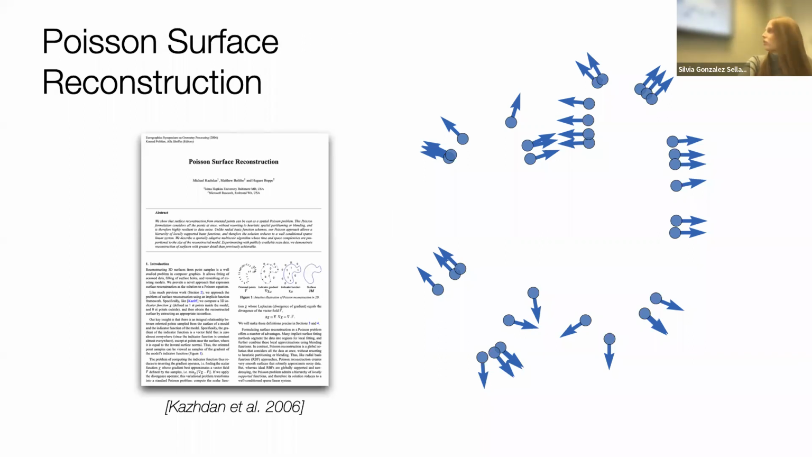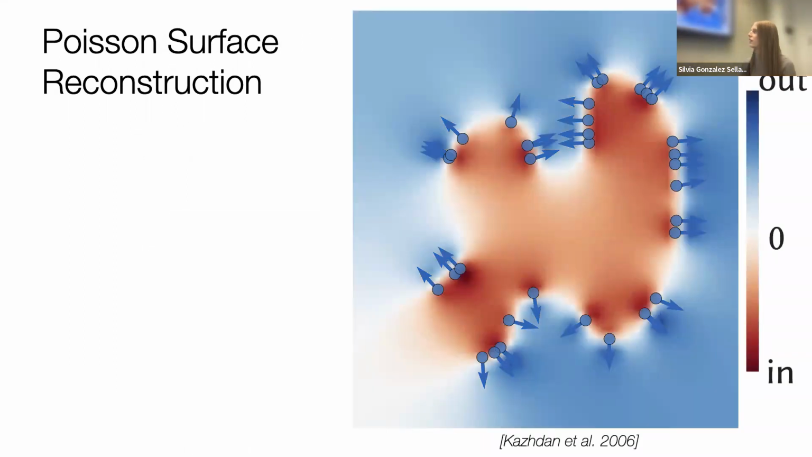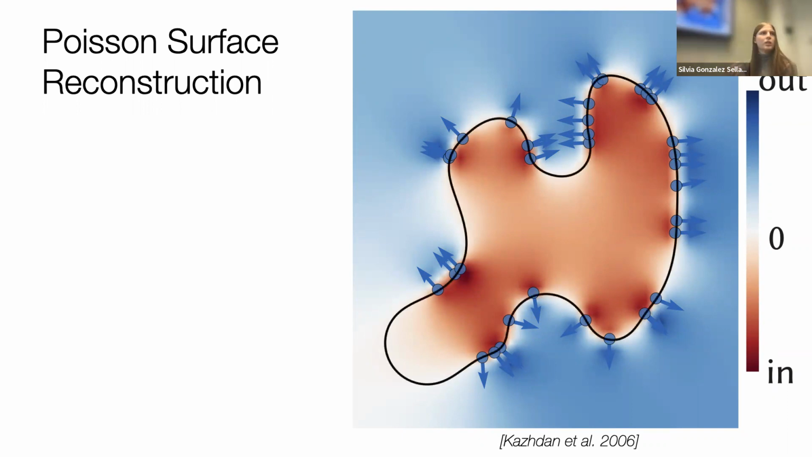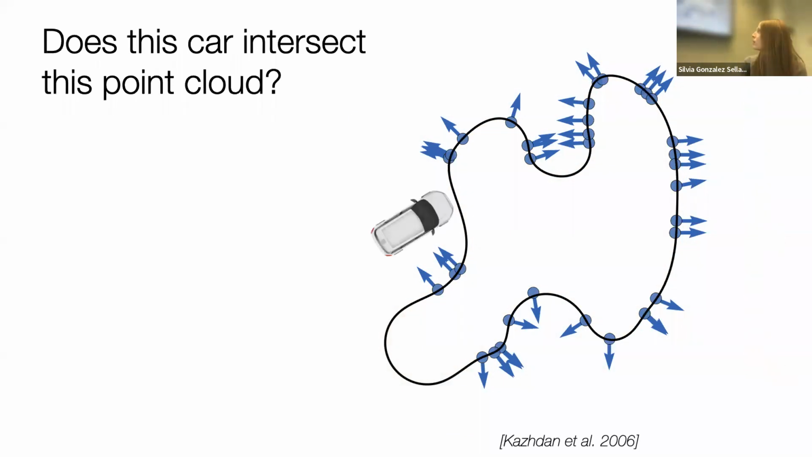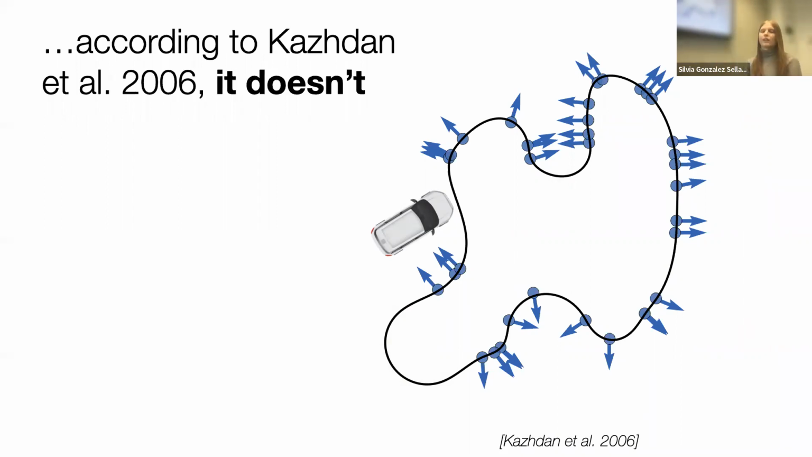Basically, Poisson surface reconstruction generates a scalar field that looks like this, that takes negative values inside the shape and positive values outside the shape. That means that the zero level set, so the points that have value 0, are the reconstructed surface. So does the car intersect the point cloud? Well, it doesn't hit this surface, right? So at least Poisson surface reconstruction gives us an answer: according to Kazhdan et al., that's Poisson surface reconstruction, it doesn't intersect the surface.